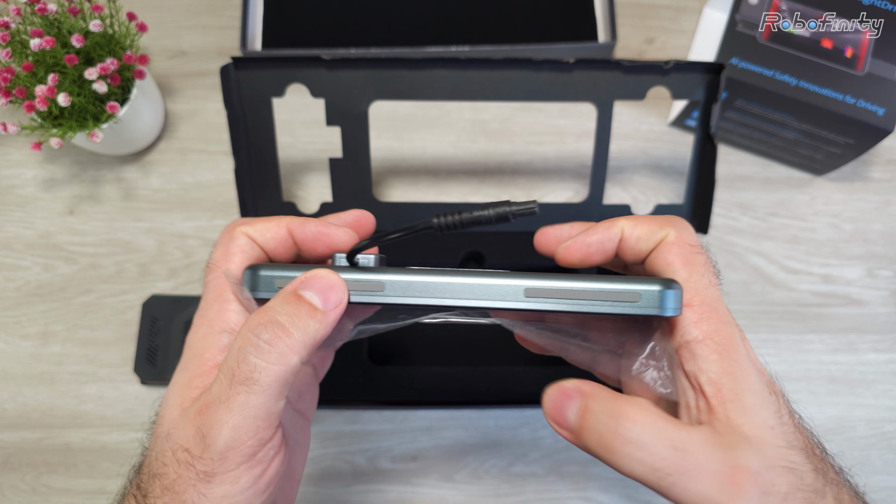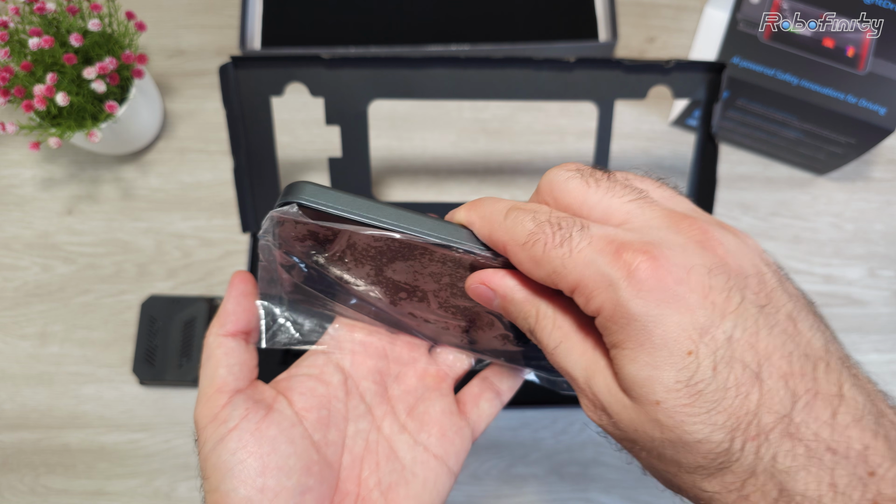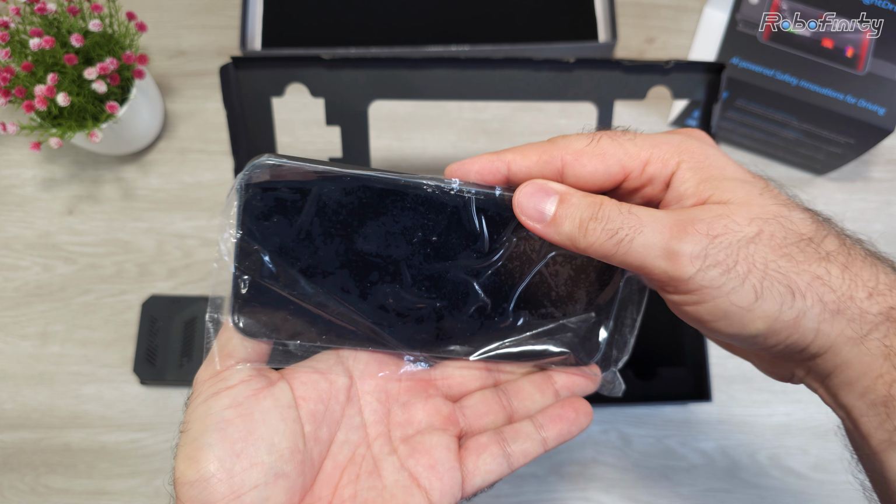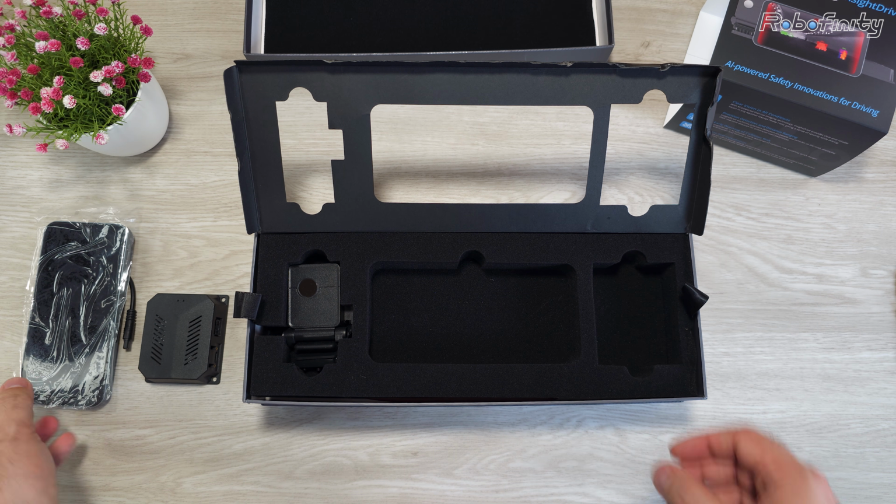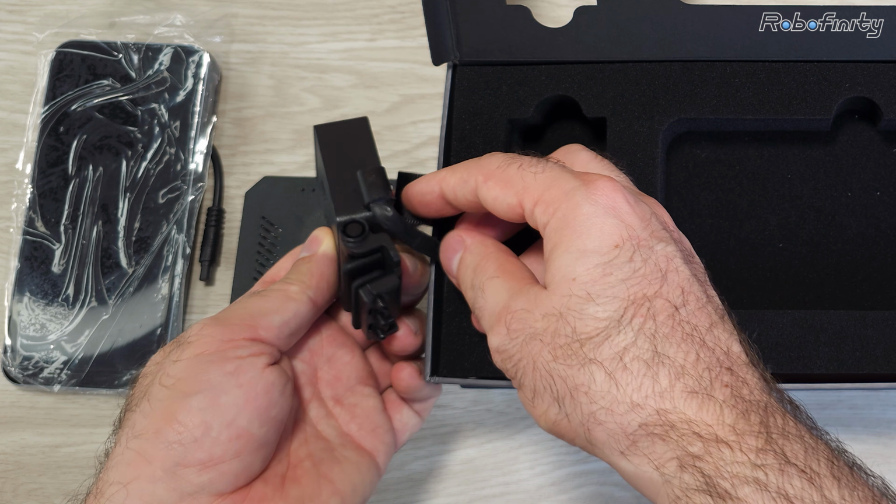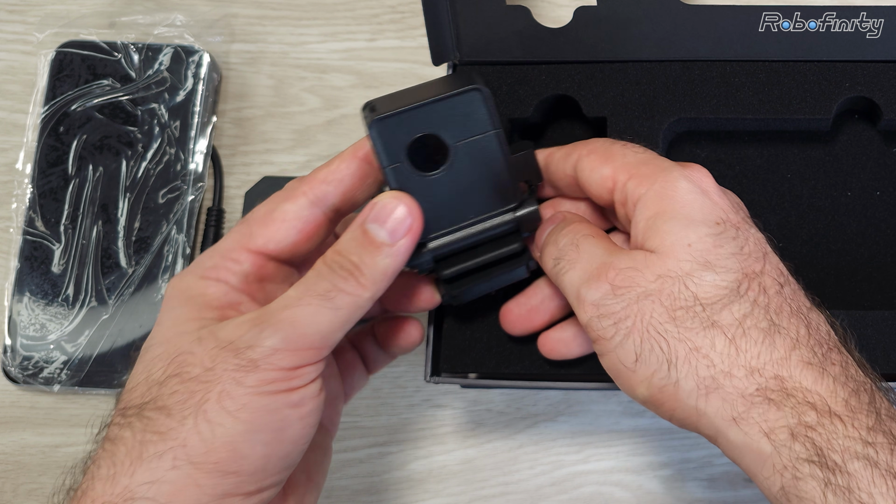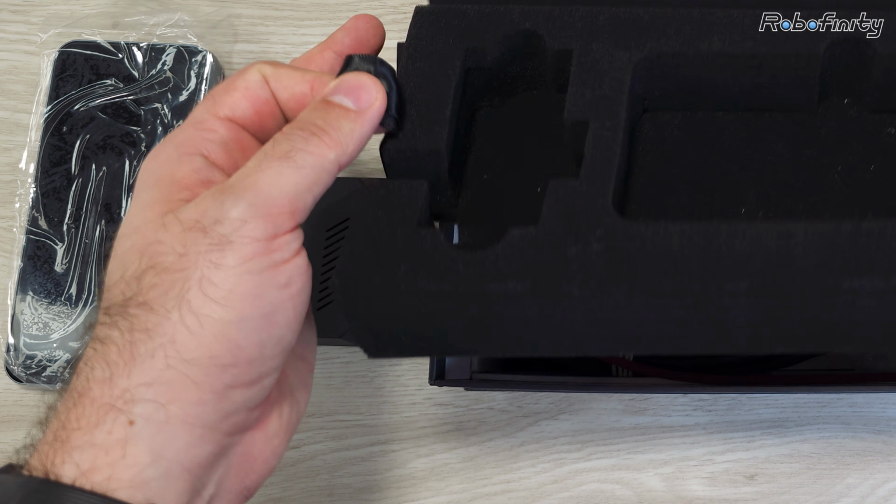Here on the bottom we have 2 rubber strips, because this is the bottom part that makes contact with the dashboard itself, and this is going to prevent it from sliding in any direction. And now let's take a look at the camera module itself. The cable seems to be non-removable from the side of the camera itself. I have to remove all this sponge compartment.